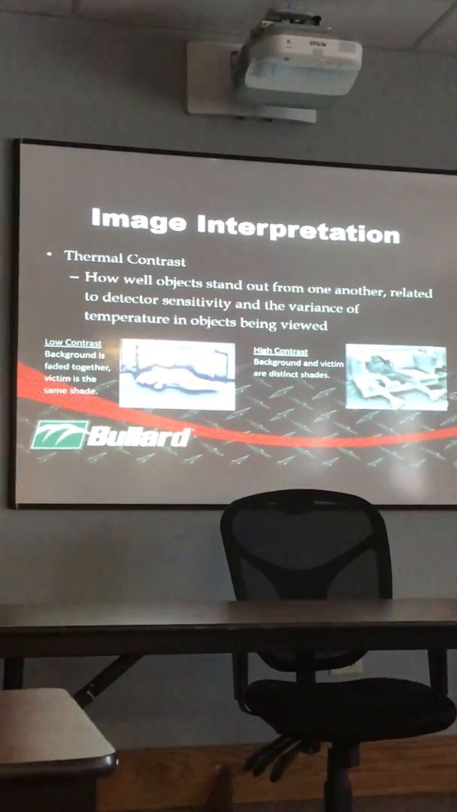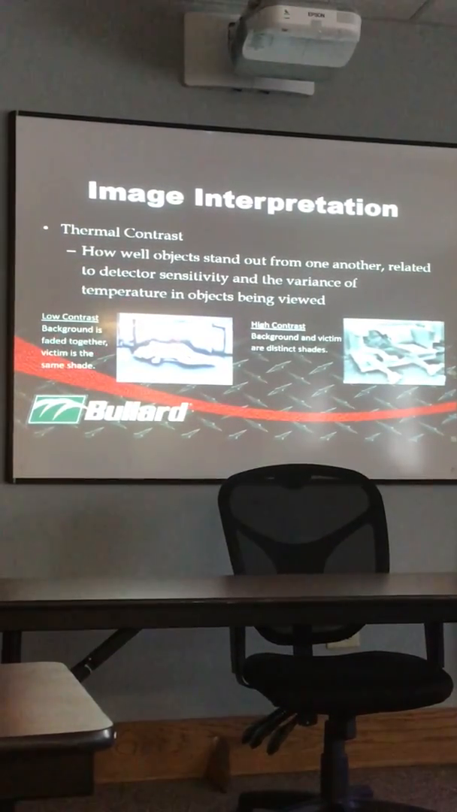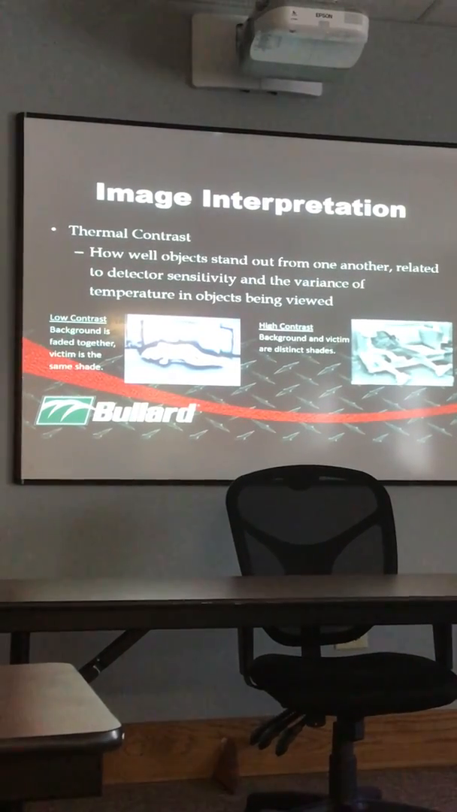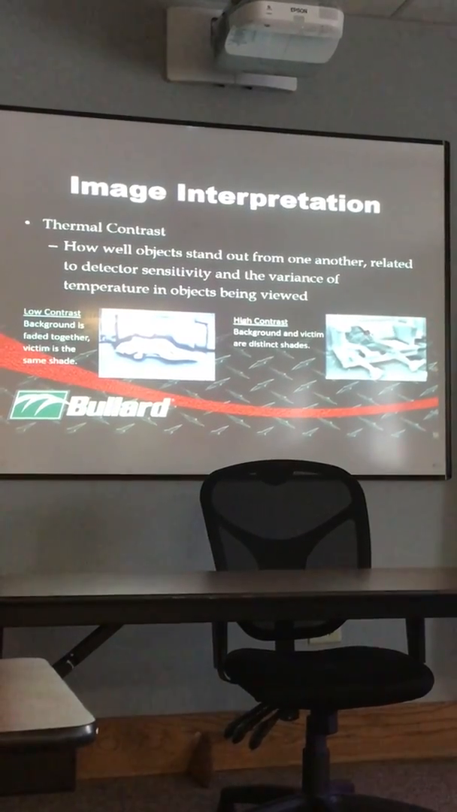Contrast, like I just talked about: in the middle of July, it's 90 degrees outside, we're going to blend in with our environment a little bit more, so we'll have a low contrast. Even though you can see the outline of the person here, you can see that the color kind of matches their environment. High contrast, two distinct different colors. This person's cooler than their environment here.